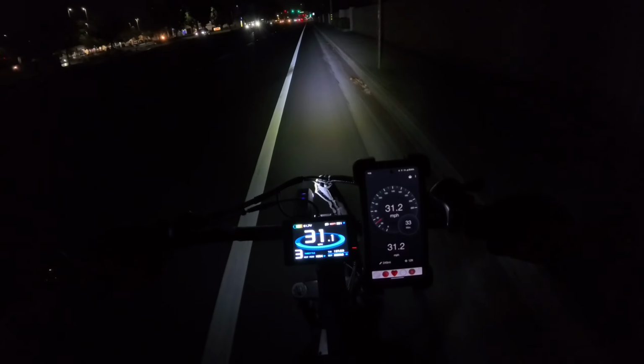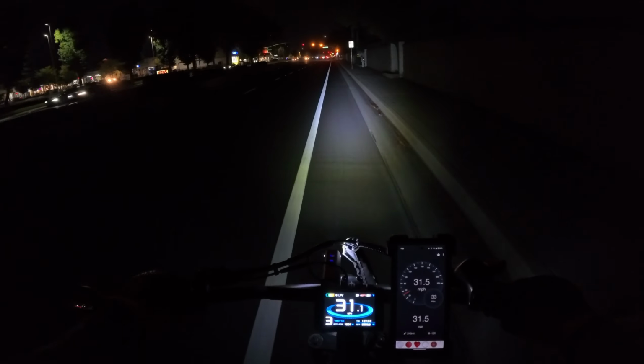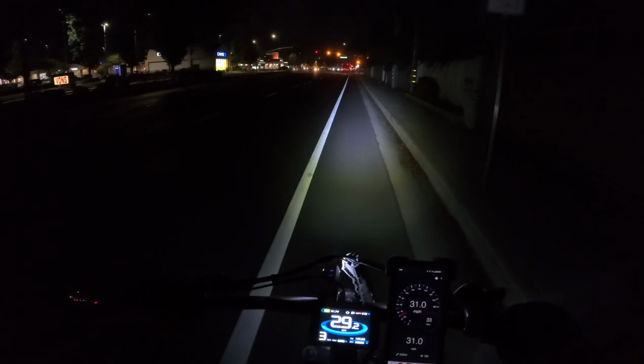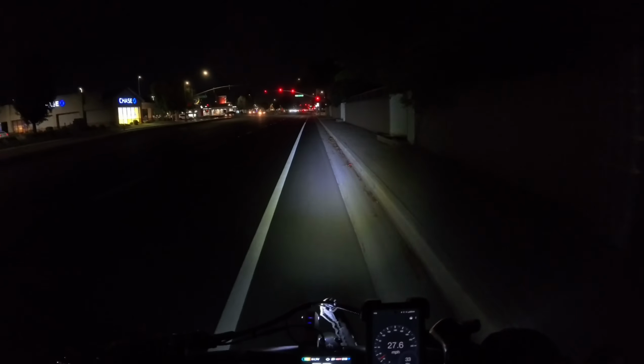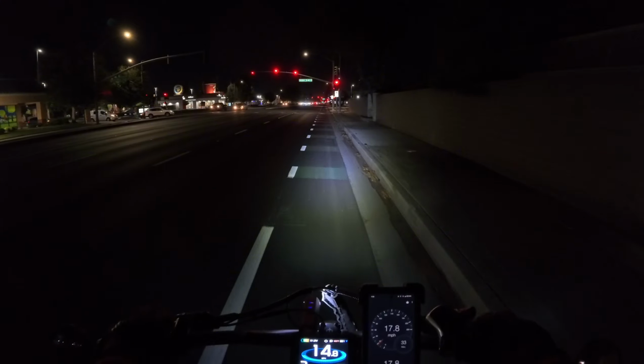Almost there. But yeah, guys, I do want to sell this bike. I do want to get the Walkie bike. I actually do want to get it. I've been dying to get a Walkie bike.